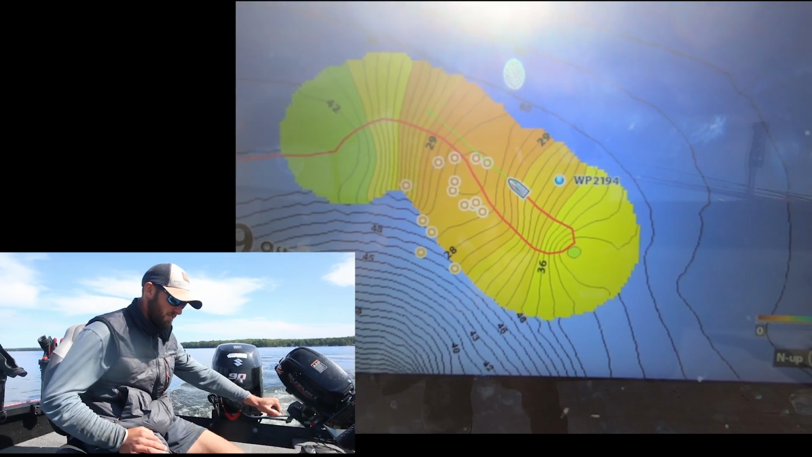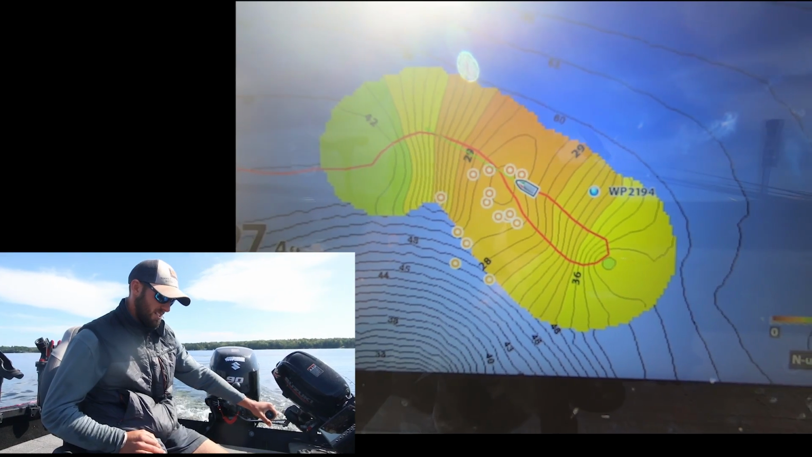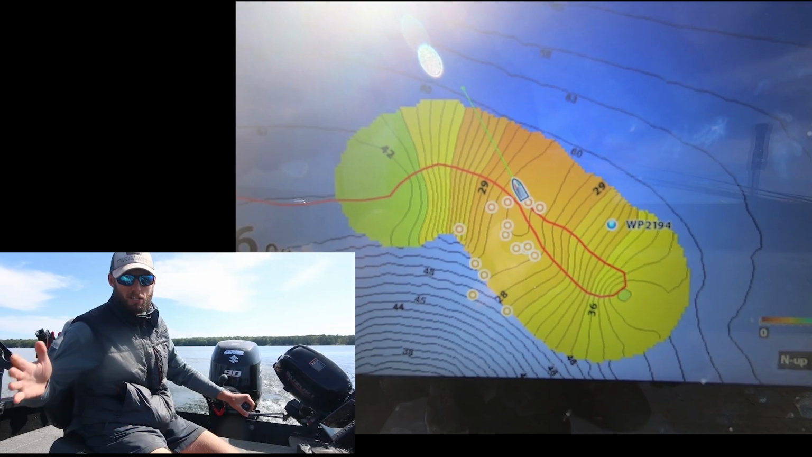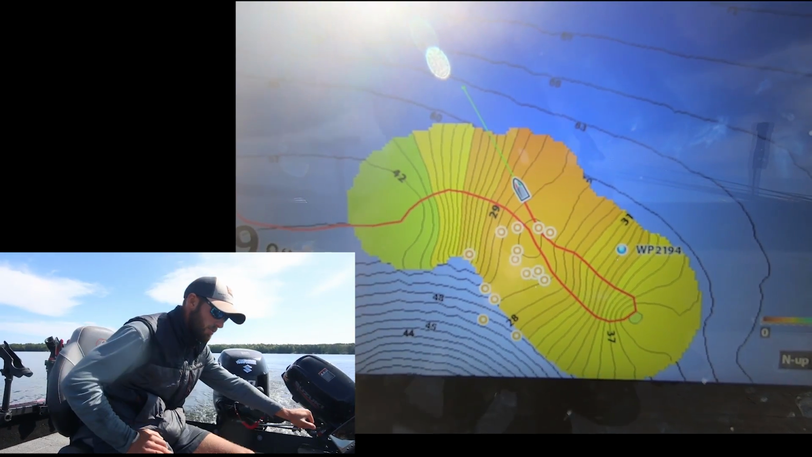And you can see it filling in real nice. This feature's been out for a couple years. We've been using it a ton. It's super helpful if you have a lake that's not mapped that good, or maybe you have a lake that's not mapped at all, or if you're on a bigger lake that does have good mapping like this, that just has a tendency to miss a few spots.